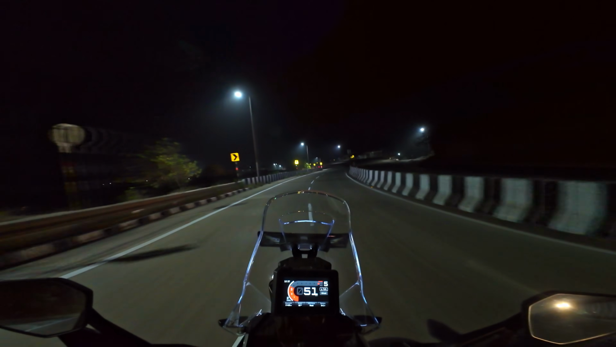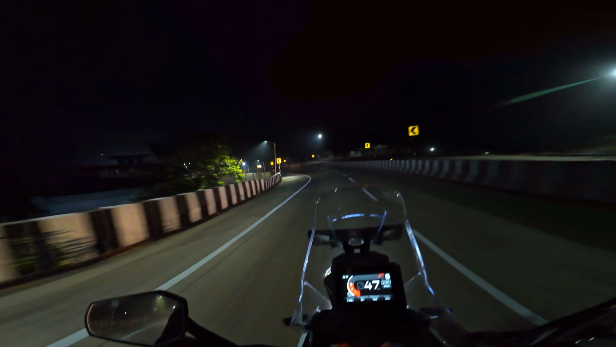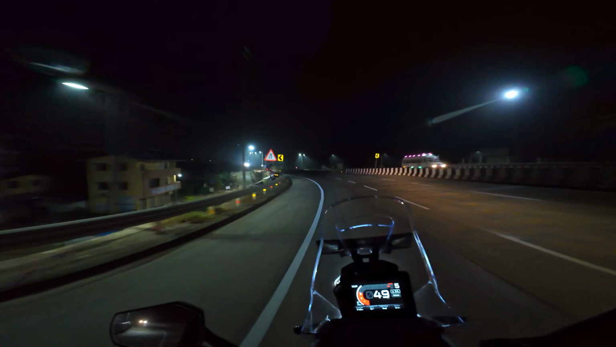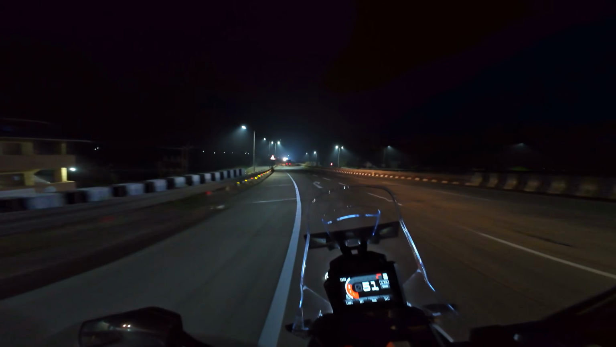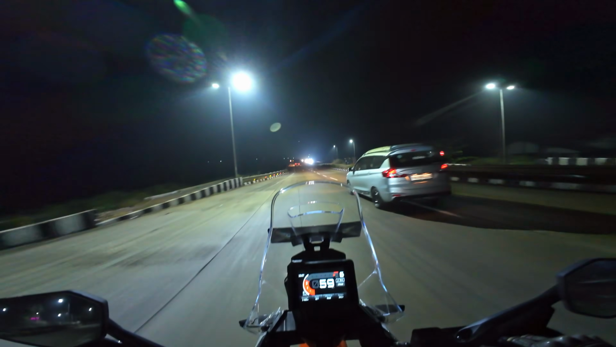But the roads are fantastic. Like Google was right. They have actually kept up their word by saying that 90 to 95% of the work on this road has been done. And it's pretty good. I'm enjoying it. Back to the road now.